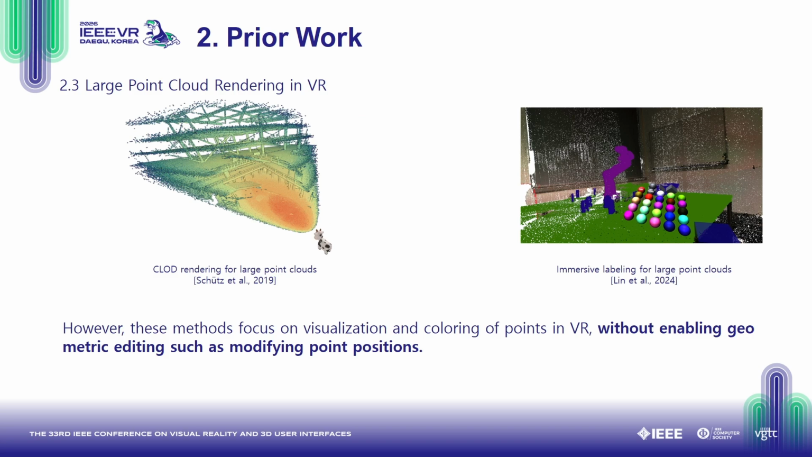With the increasing availability of GPU computing capabilities, continuous level of detail rendering was introduced as an efficient approach for large-scale point cloud rendering in VR. Lin further improved scalability by introducing a hybrid CPU-GPU data structure, enabling immersive labeling of large point clouds at 90 Hz. However, this approach primarily focuses on visualization and coloring in VR without enabling true geometrical editing. Therefore, immersive geometric authoring of large point clouds remains unexplored.